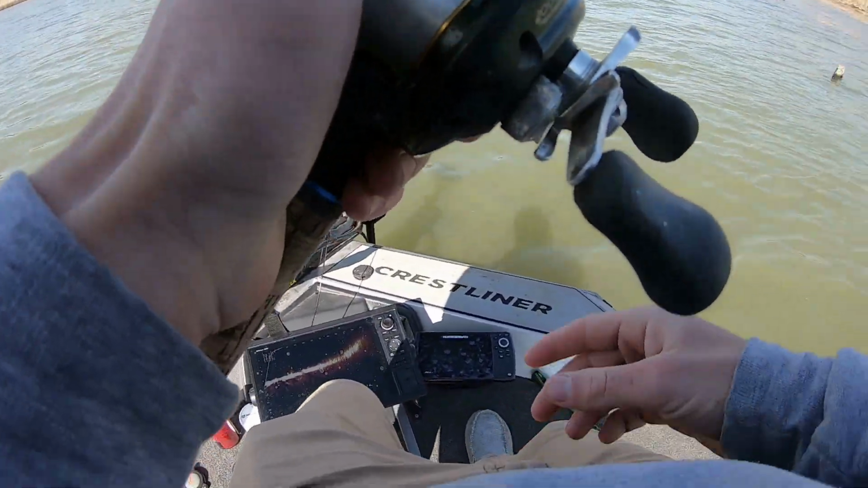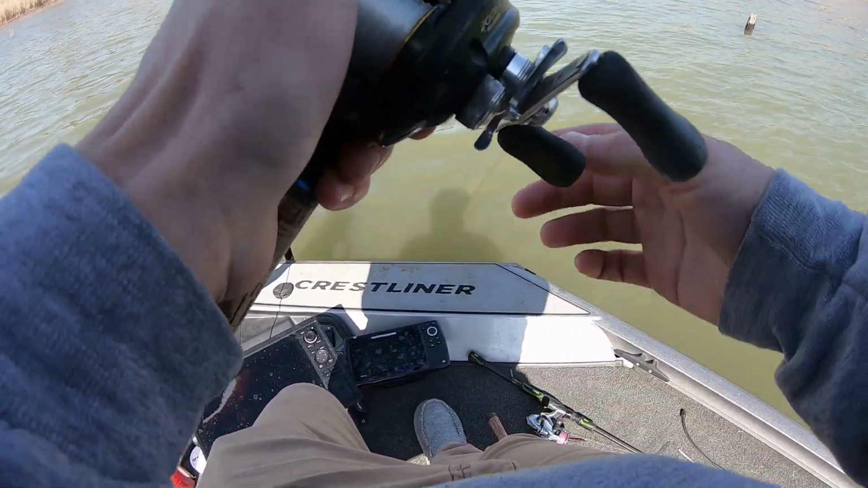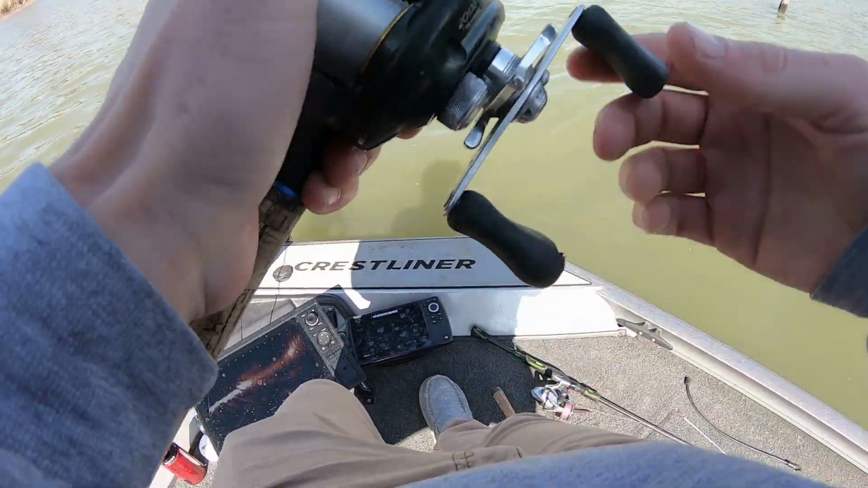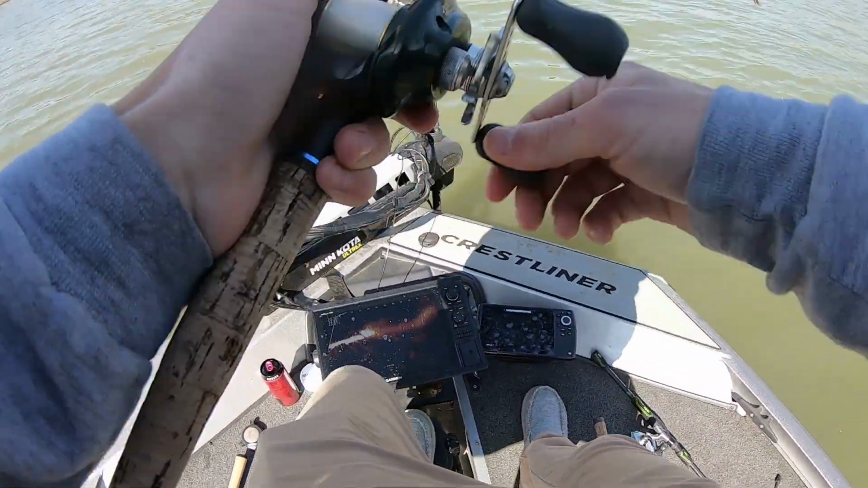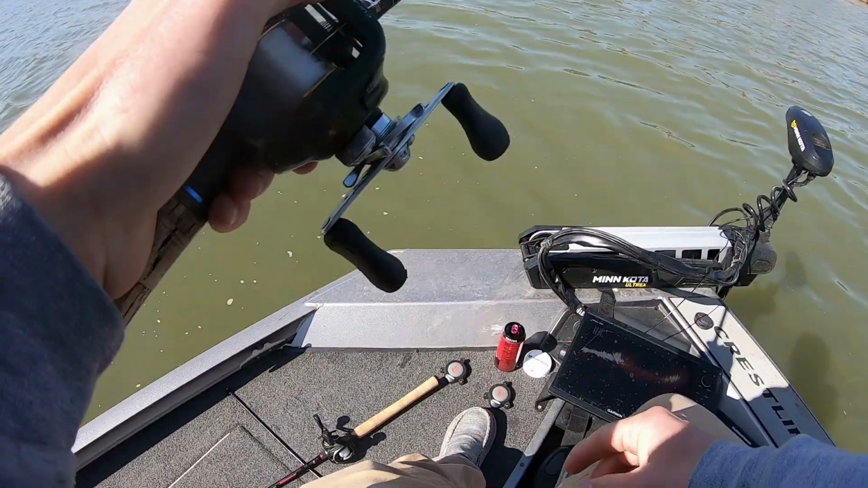Dang, I thought I'd be in flip-flops by now, and I'm still freezing. It's cold. I mean, not that cold, but that wind kicked up and it made it a little bit chilly.